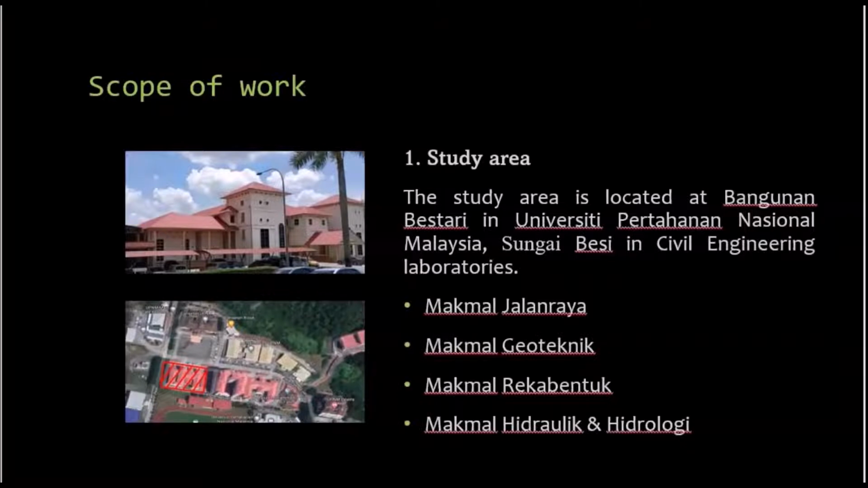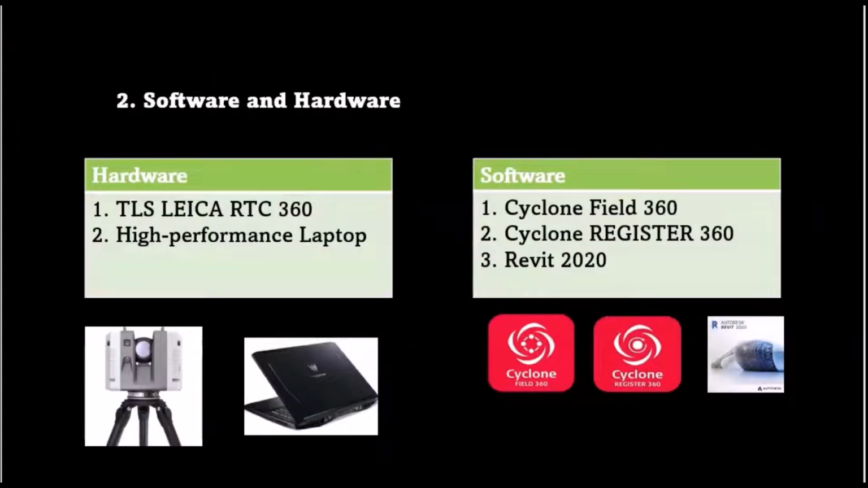For the scope of work of this study, the study area is located at Bangunan Bestari in UPNM, at the Civil Engineering Laboratories, which are Makmal Jalan Raya, Makmal Geoteknik, Makmal Reka Bentuk, and Makmal Hydraulic and Hydrology. For hardware, we used the TLS Leica RTC 360 and a high performance laptop.